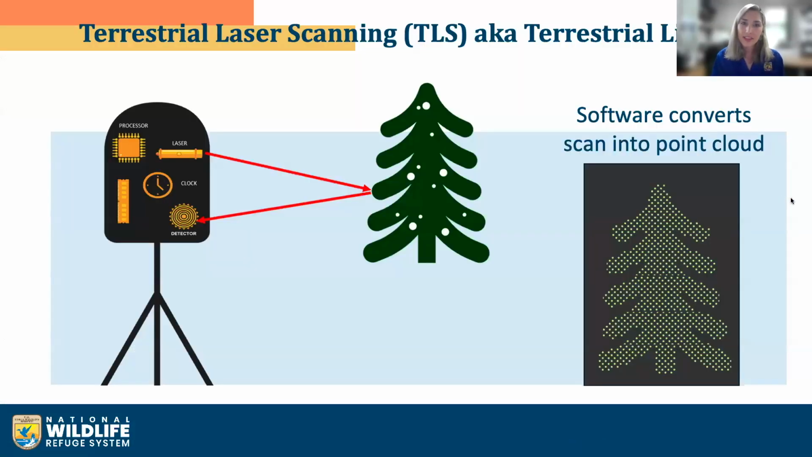If you're unfamiliar with LiDAR, it stands for Light Detection and Ranging. Many of you may be familiar with airborne LiDAR scanning, which is often used to map the characteristics of the surface of the Earth. Our program uses terrestrial laser scanning, which I will be referring to as TLS.